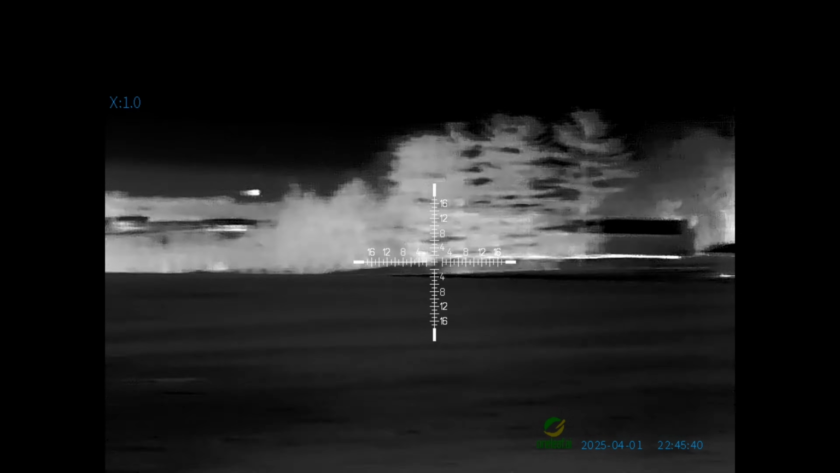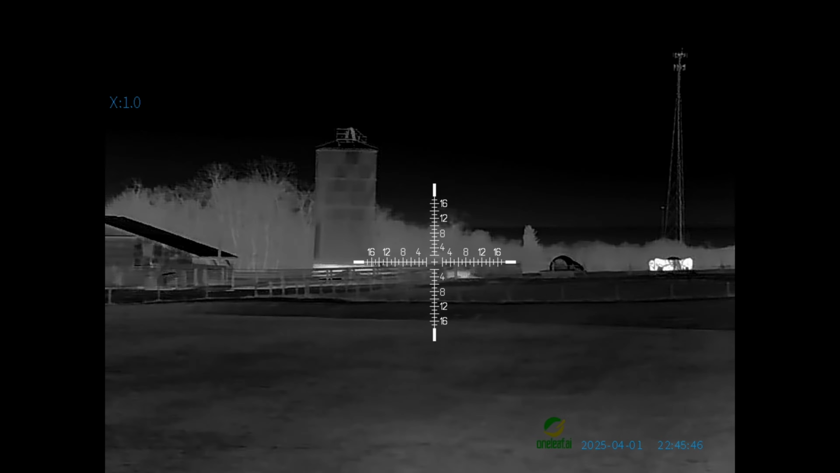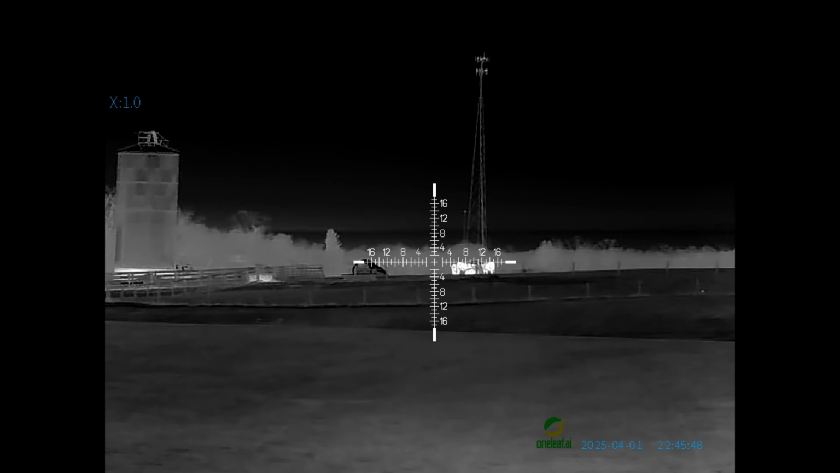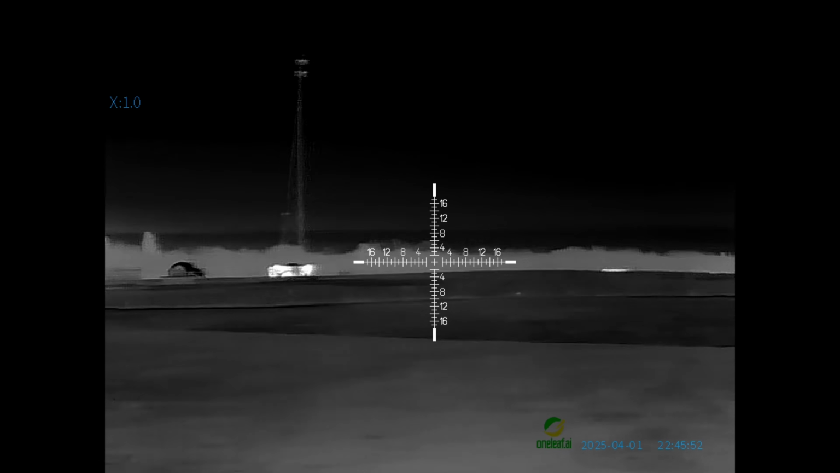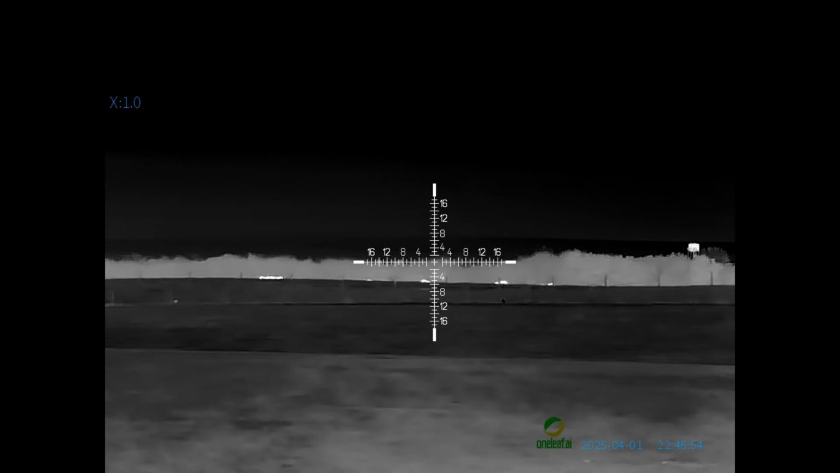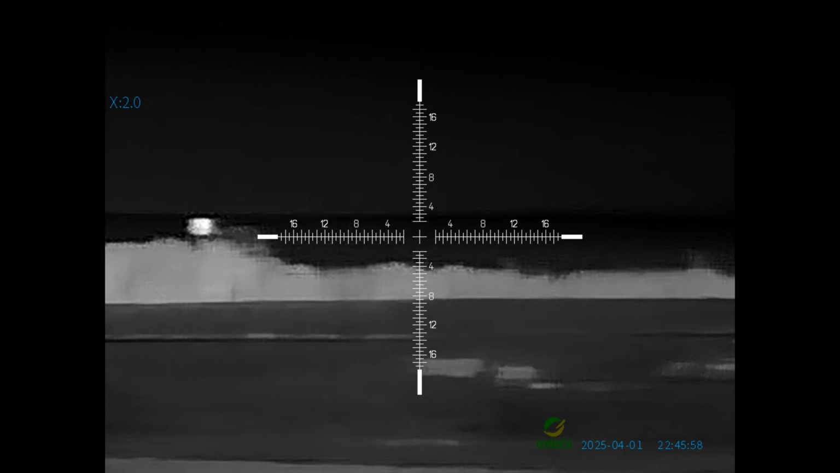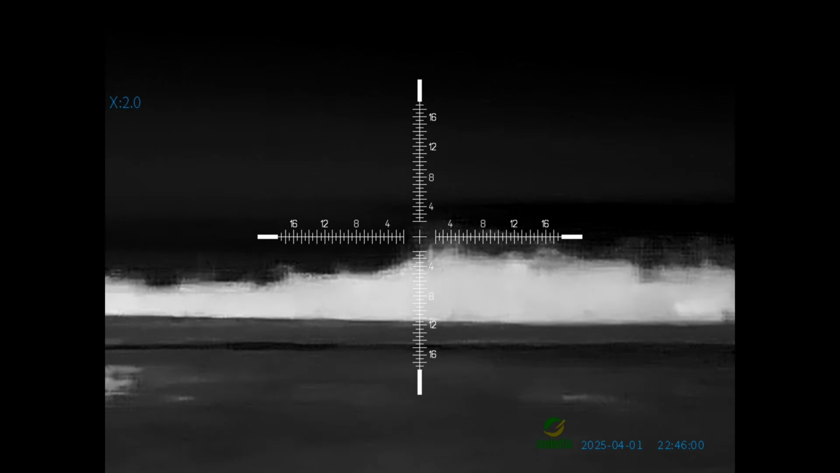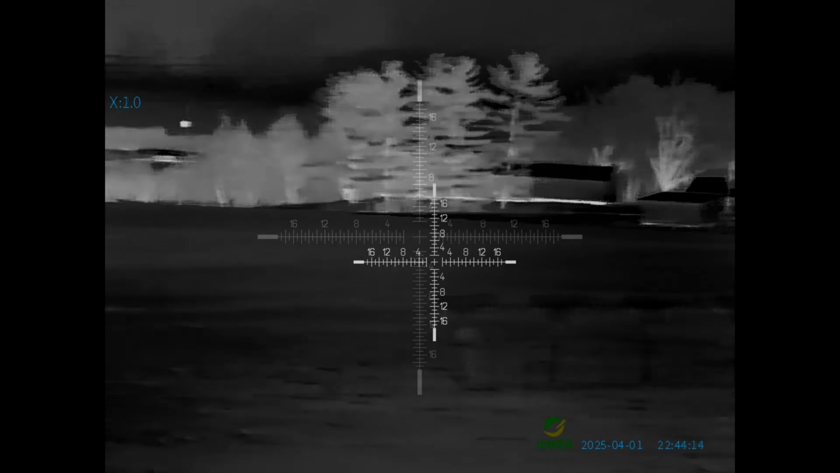Nice things you see glowing next to the barn there. When I pan back over to it, these are actually like large bales of hay. It's a cow barn over there. You didn't see them very long. I'll show you again. They hold heat and they show up real good several hundred yards out. You can see that tower there I just panned past. That tower is like a half mile away, if not further, and you could just see it up in the sky there, no problem. Let me give you a better look at that and those hay bales.